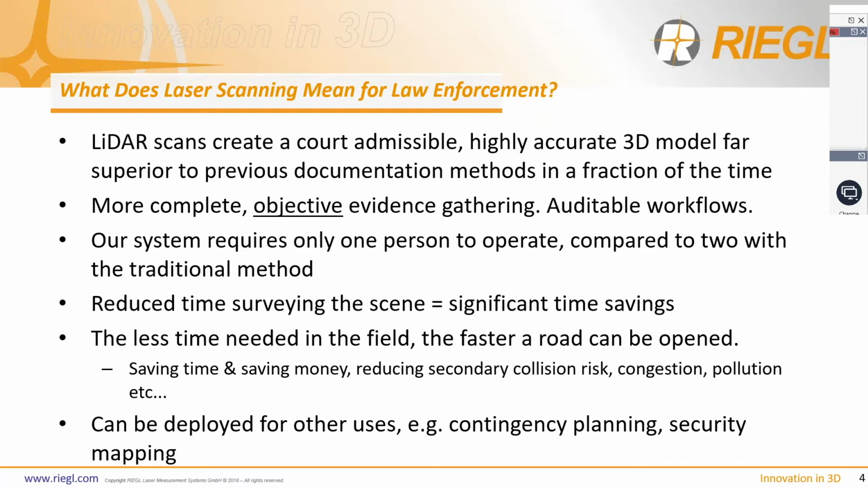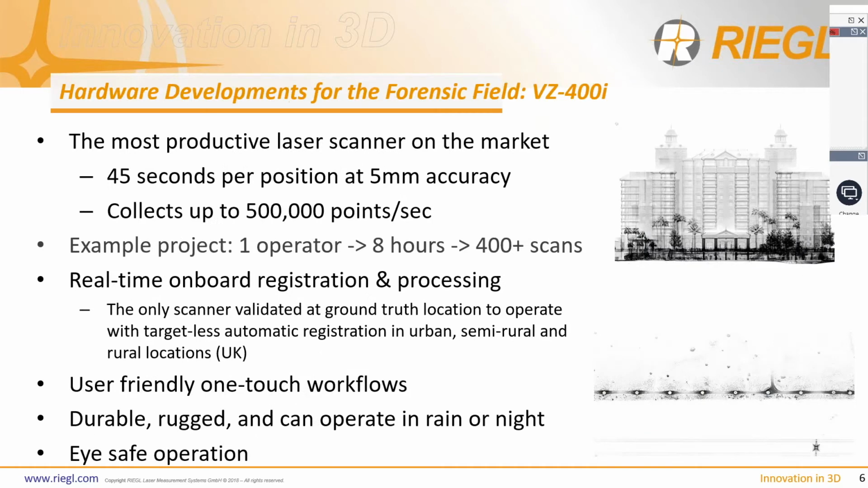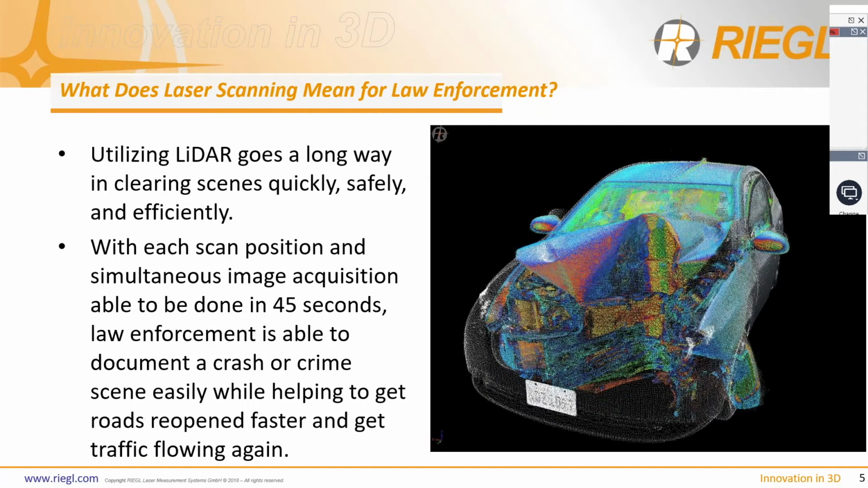In addition, of course, we can be deployed for other uses, such as contingency planning and security mapping. So, yeah, it's a very important tool. LiDAR goes a long way in clearing scenes, as it says there, very quickly, very safely, and very efficiently. And you've got this data frozen in time.